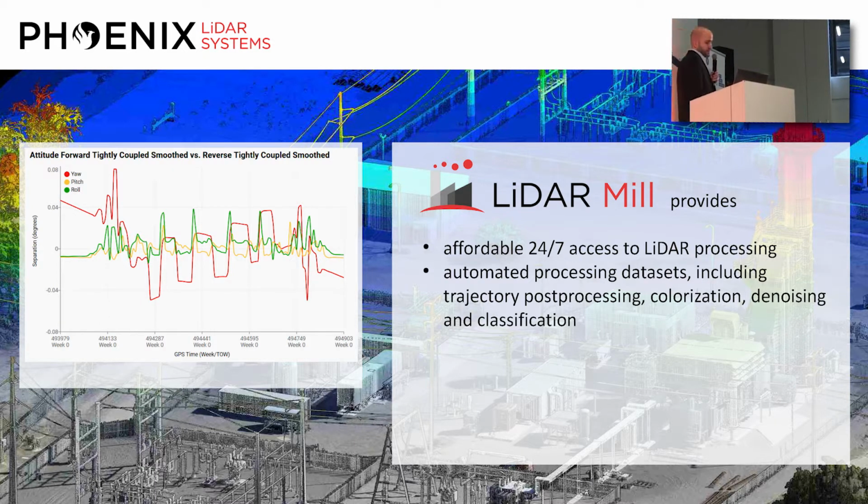And LiDAR Mill will automatically process, right now, 80% of data sets that we can process. There's always going to be the corner cases and the difficult data sets: the bad weather, the GPS obstruction, and the pilot didn't fly right. So there's always going to be those cases that we can't automatically process. But the goal is to get to 90% of data.